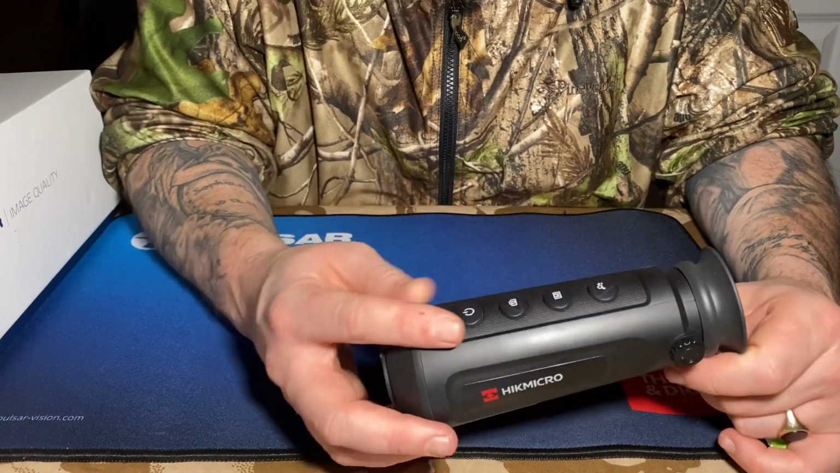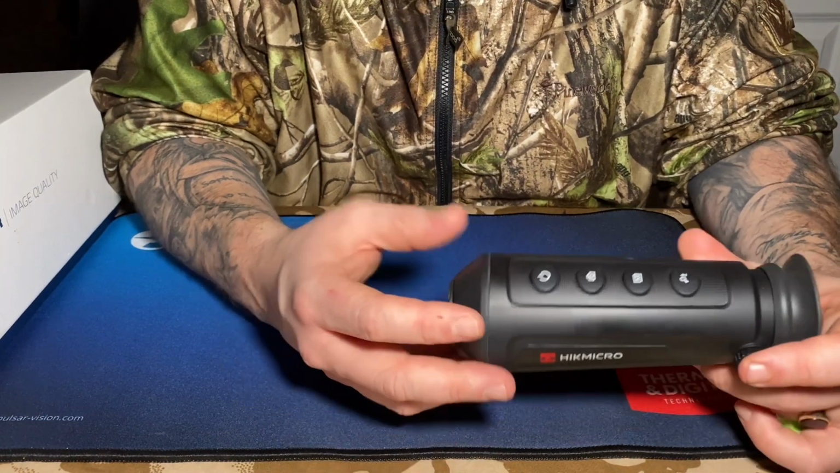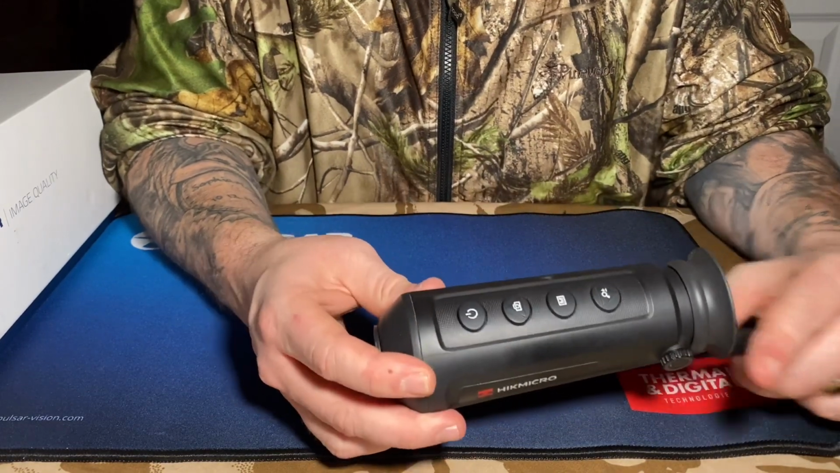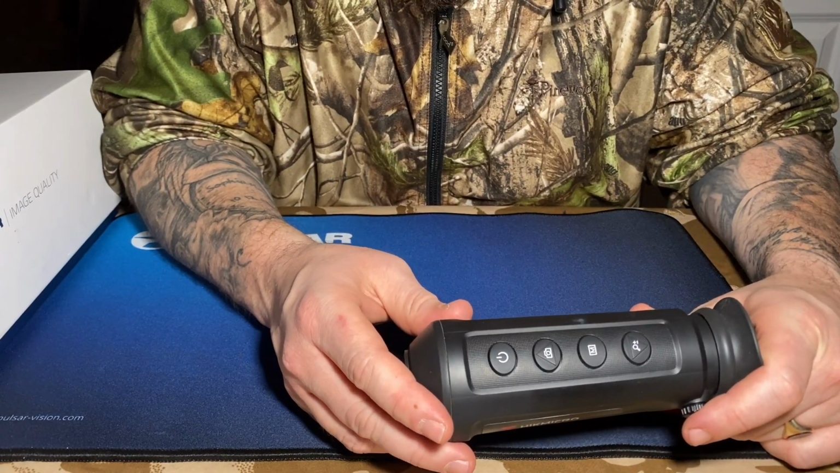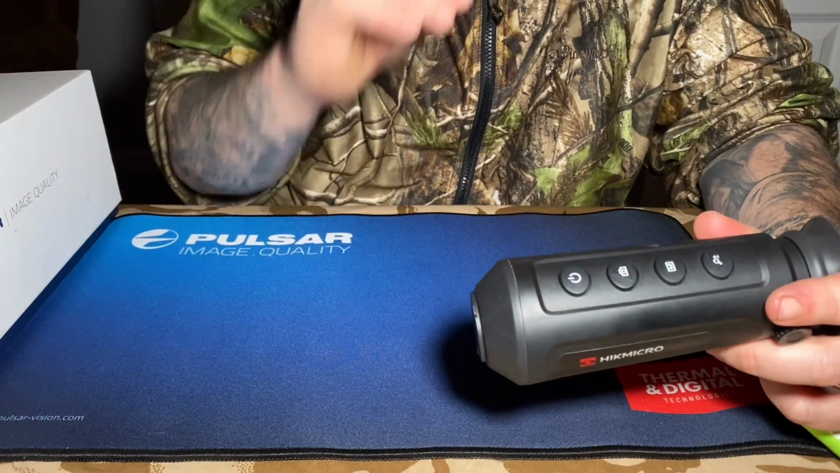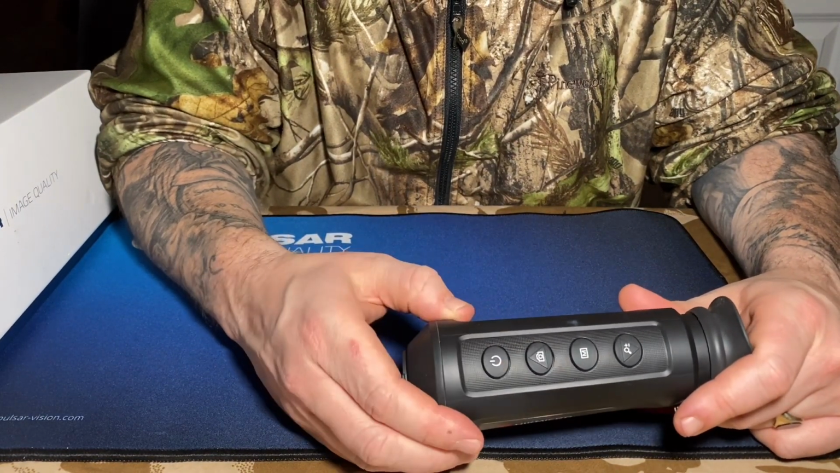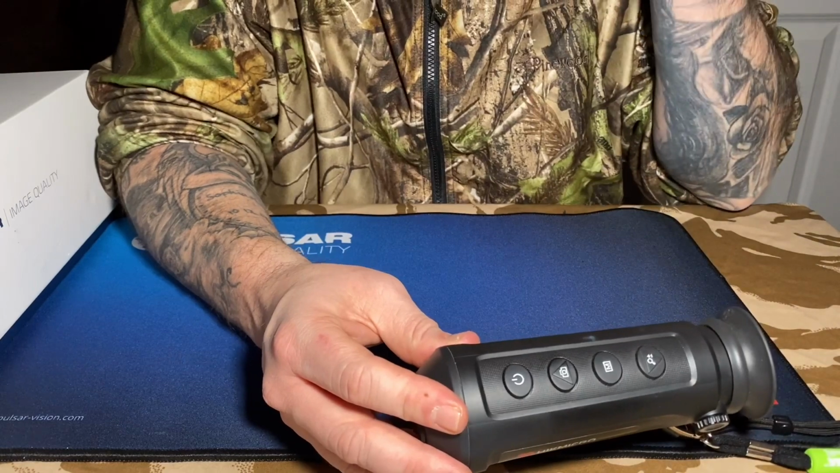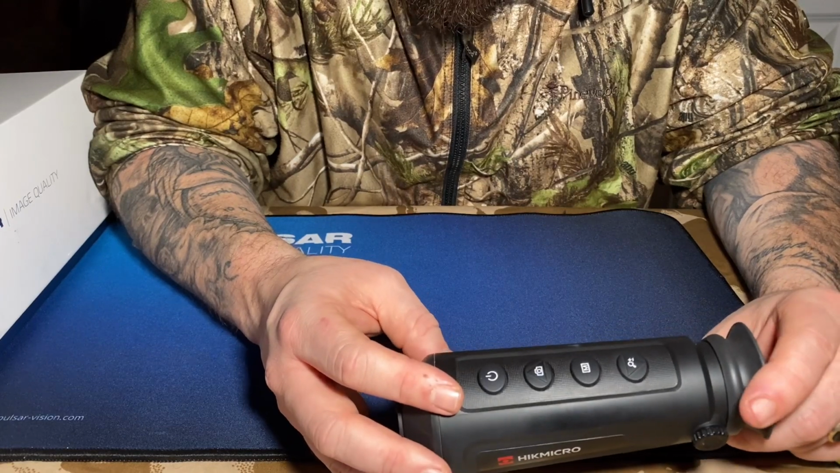So you power on. You're talking about a maybe 3-4 second power on time. And then it'll take a second or so to adjust before you can start messing with the color palettes and the menu options. This does have internal 8 gig memory, so you can record and take pictures. It doesn't do sound, but you don't really necessarily need it. If you're out and about in the field, you can record what you're looking at with this button here. You click it once to get your photo and you hold it down and that'll give you your video. I will upload footage so you'll see it through the video as I'm talking. I'll try and get some bits up so you can see what's going on.